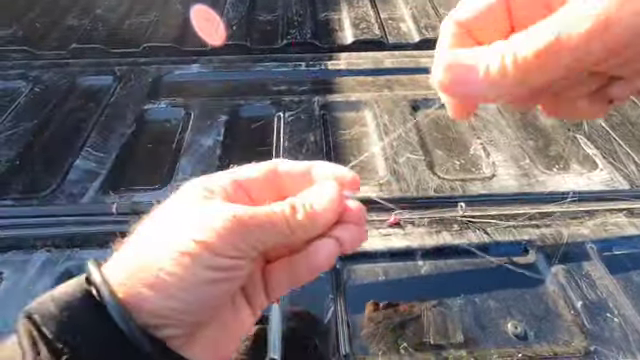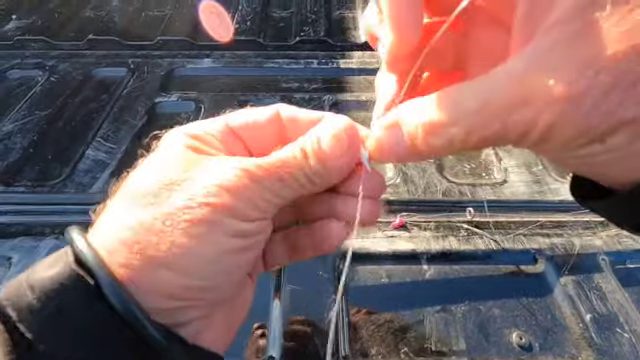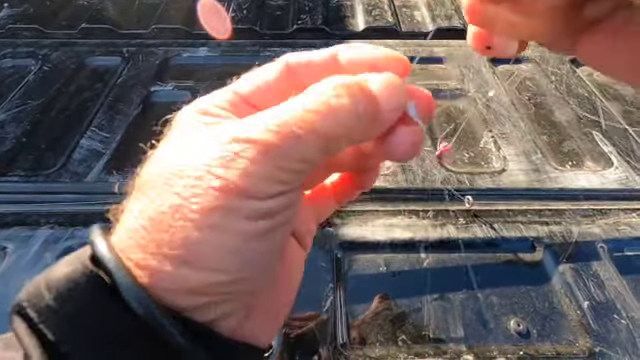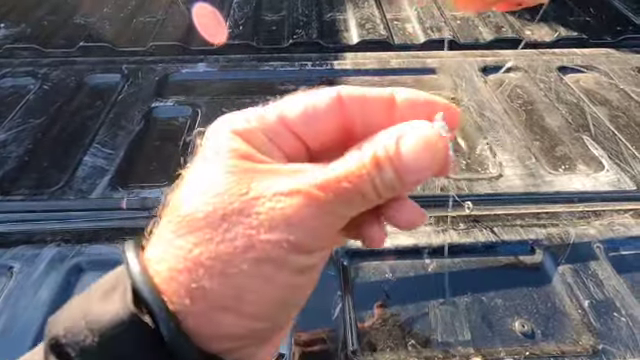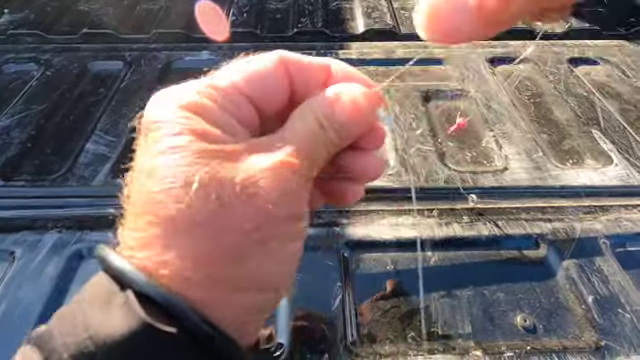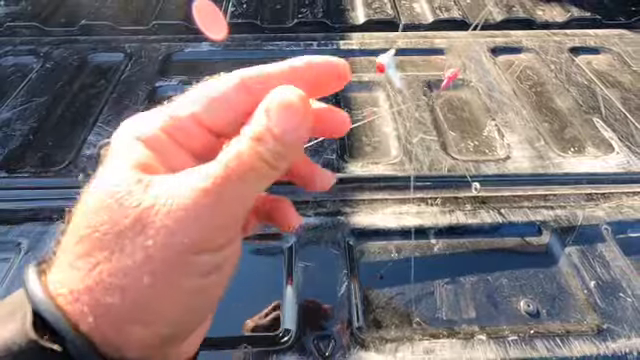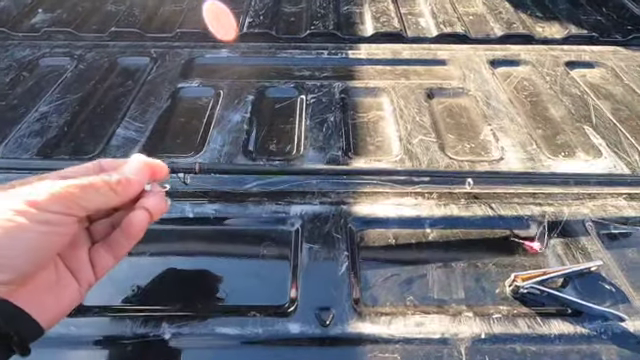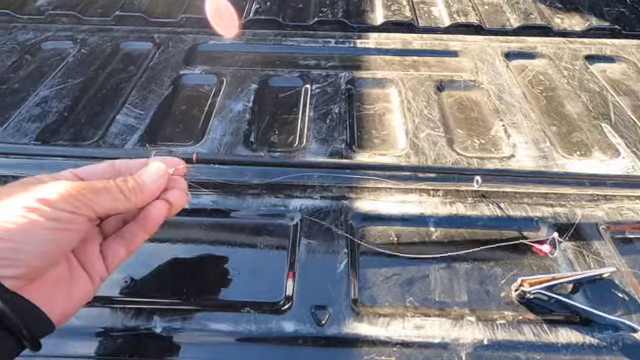This way I can adjust my jig to where it's right on top of that eye on the jig head, so it sits horizontally in the water. It'll give me good action while I'm jigging. So there I have my 2 jig heads on one line. I'm ready to put the skirts on.